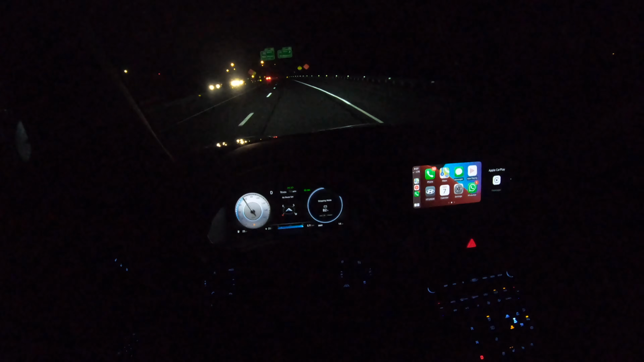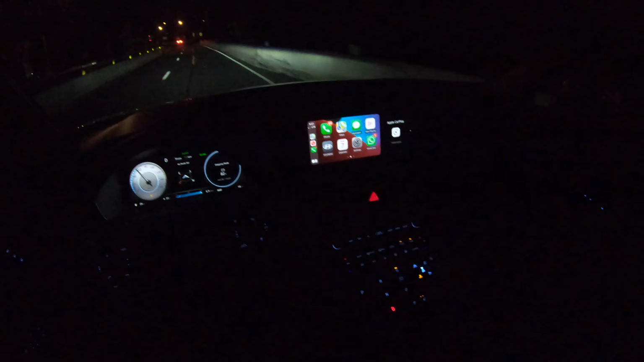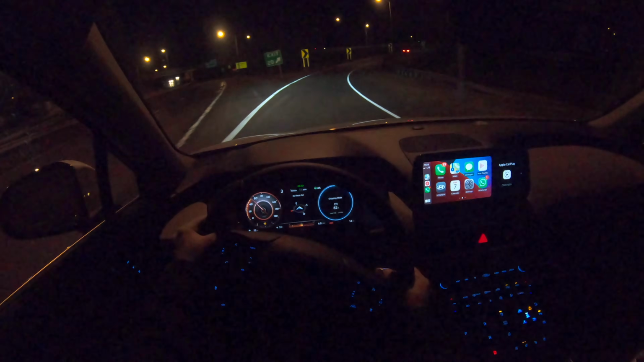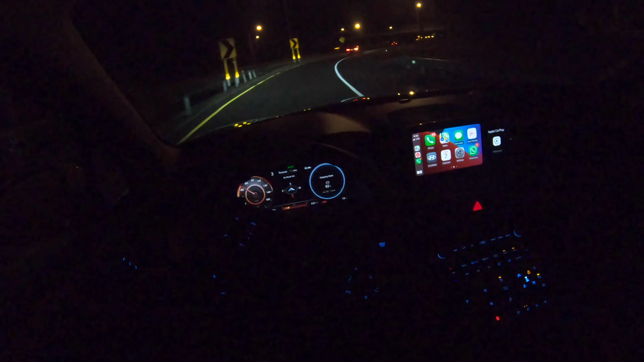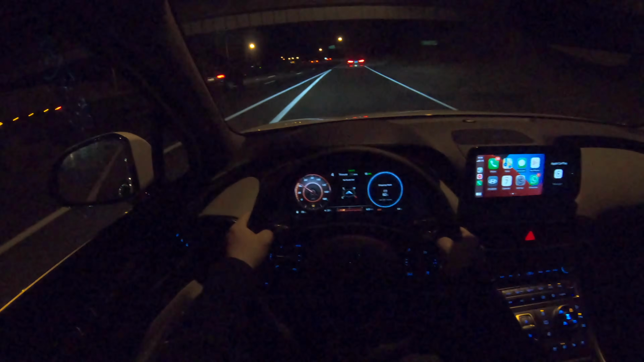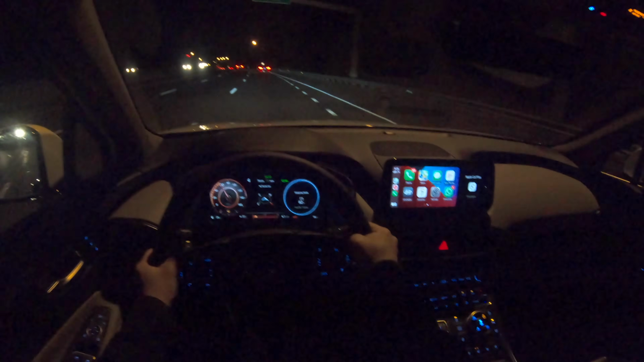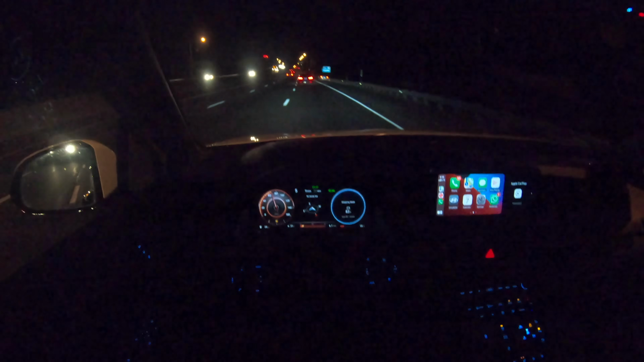Seriously, you could push this thing around corners with no problem at all. Let's go ahead and put it back in sport mode again. This thing seriously handles like a car. Barely any body lean. There's barely any body lean, which is insane for an SUV. And the turbo spools very quick.